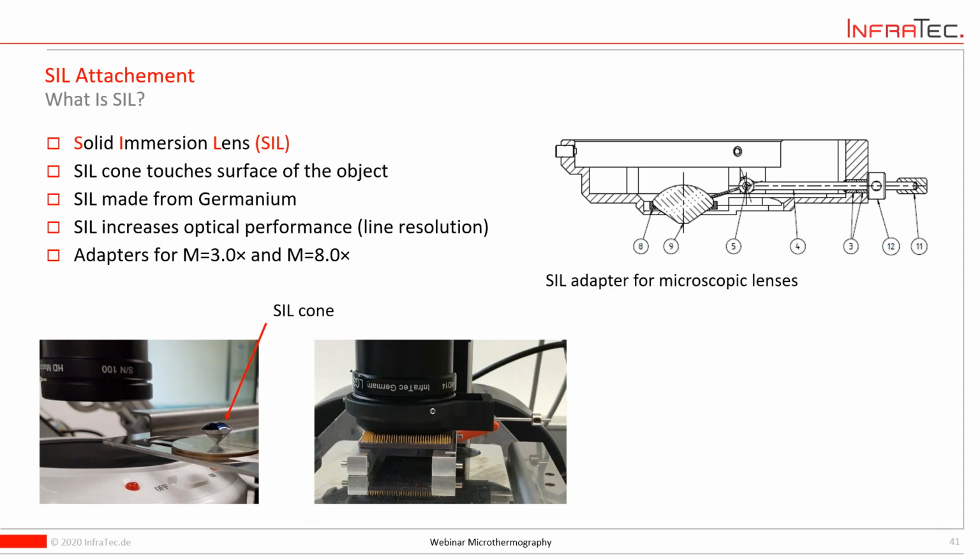Basically, you have to give us an idea about the application in general, what you want to do, what kind of materials, and of course the optical demands. How large are the details? What is the expectation of the field of view? The other way to understand this question, what is necessary, maybe it was the first one with the budget.